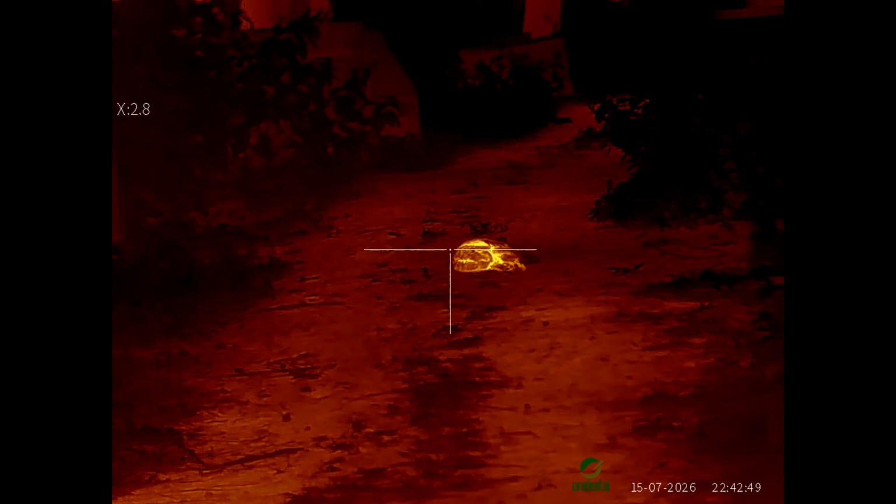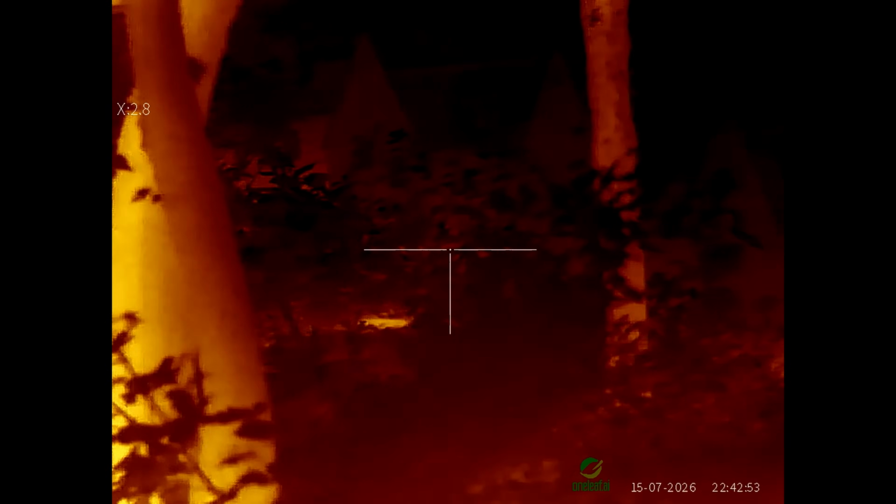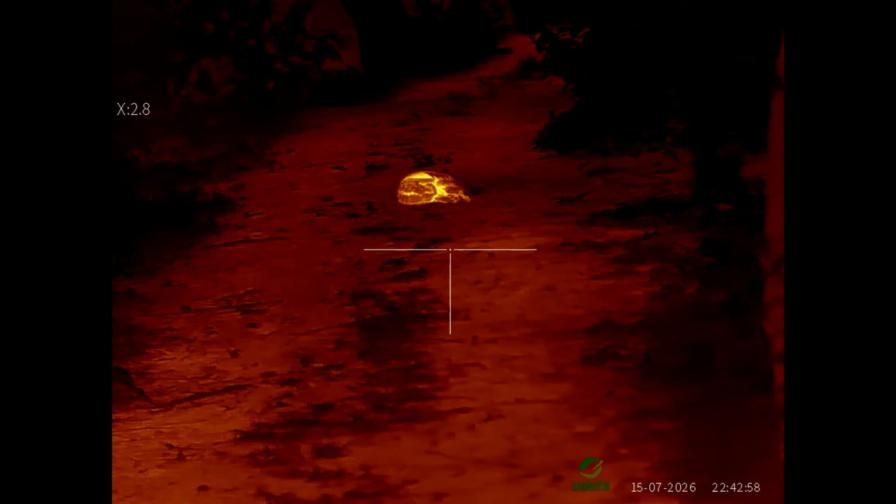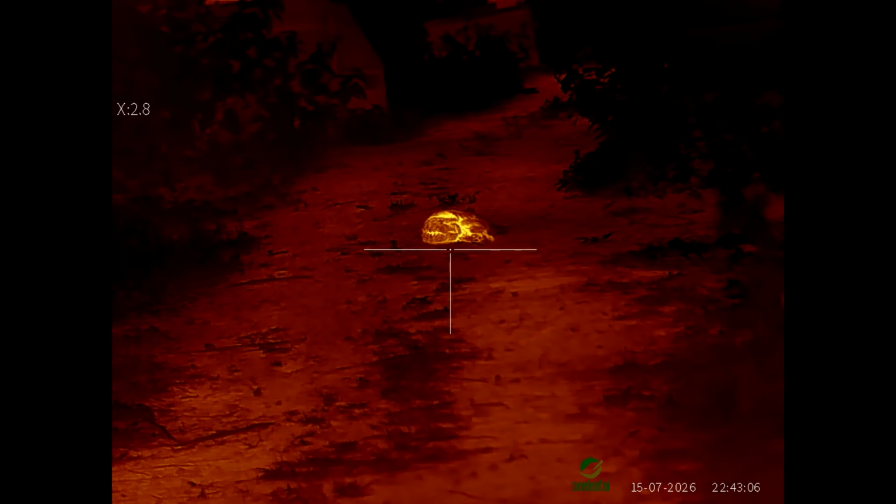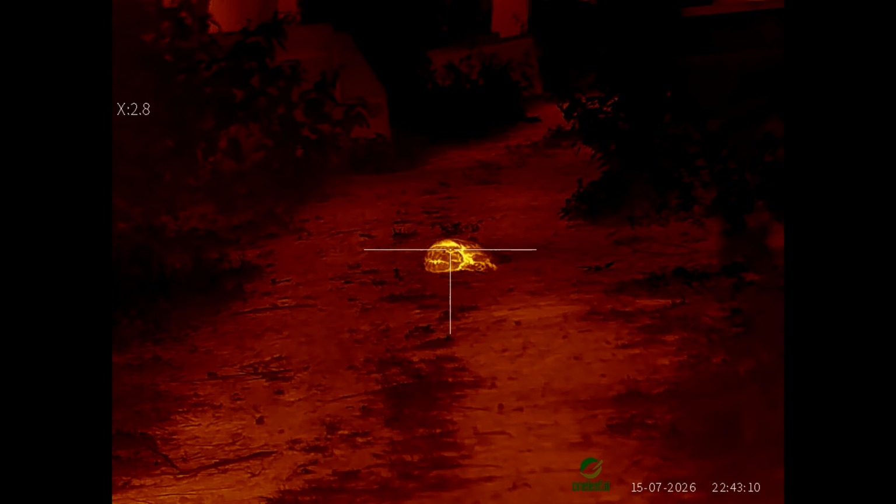Right, well that badger's run off into the wood to the right of me, heading towards the fence line. So hopefully that one's got out of here. As you can see in the front there, that's the fox left on the track. I'm hoping that's going to bring another fox in, pick the scent up. I've dragged it round all the pathways, so I'm hoping that's what it's going to do anyhow. So we'll just have to wait and see.